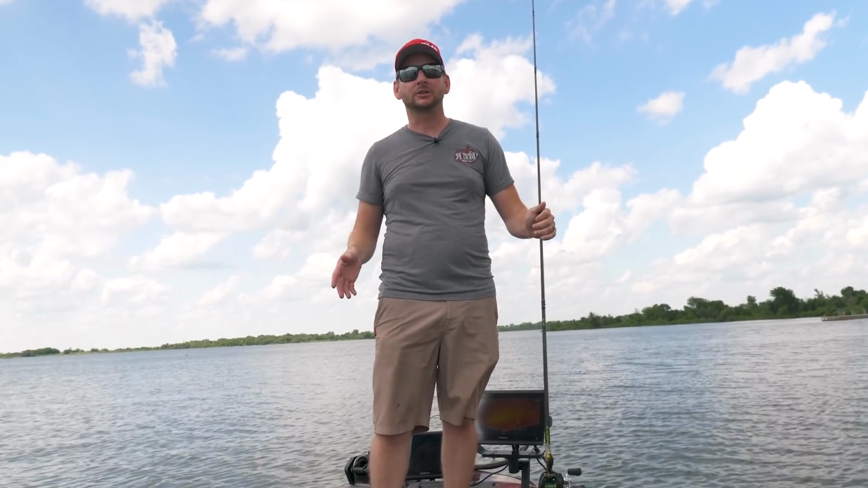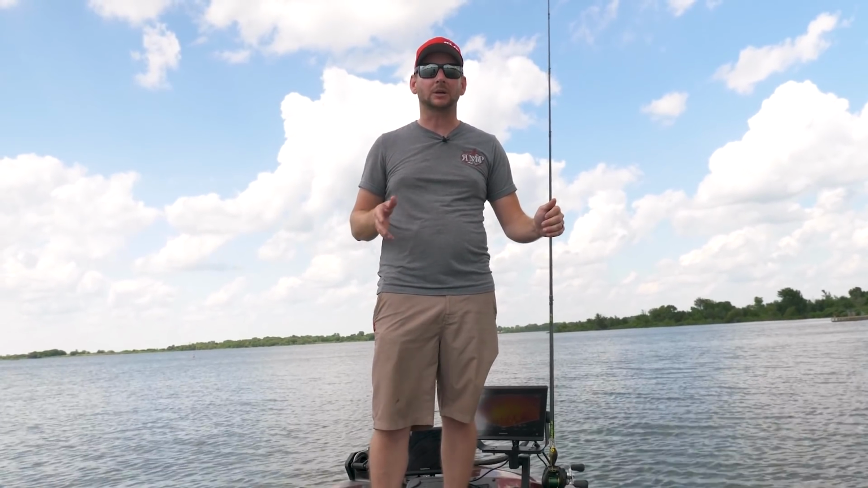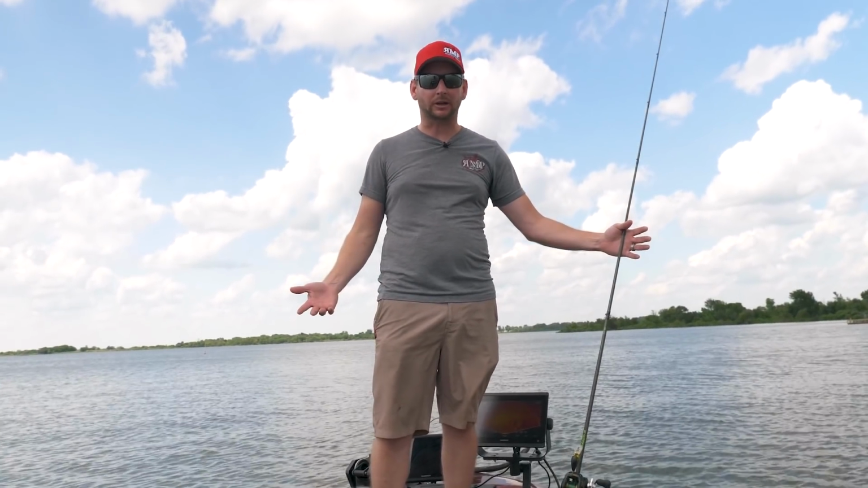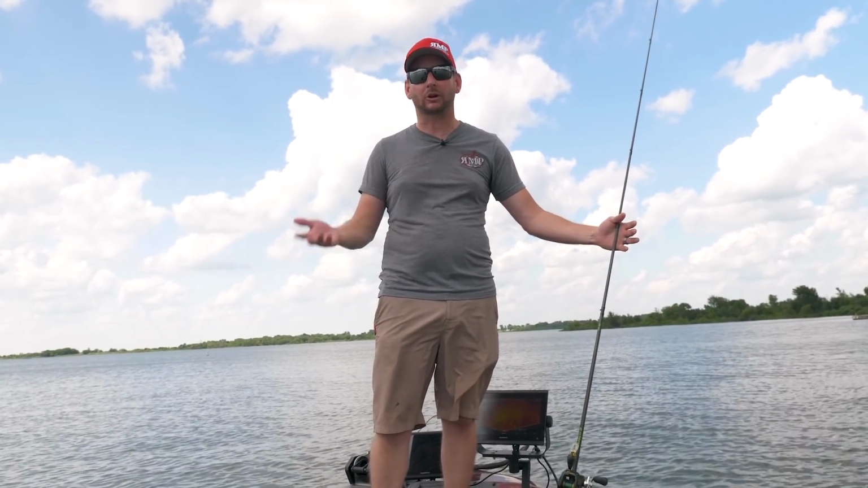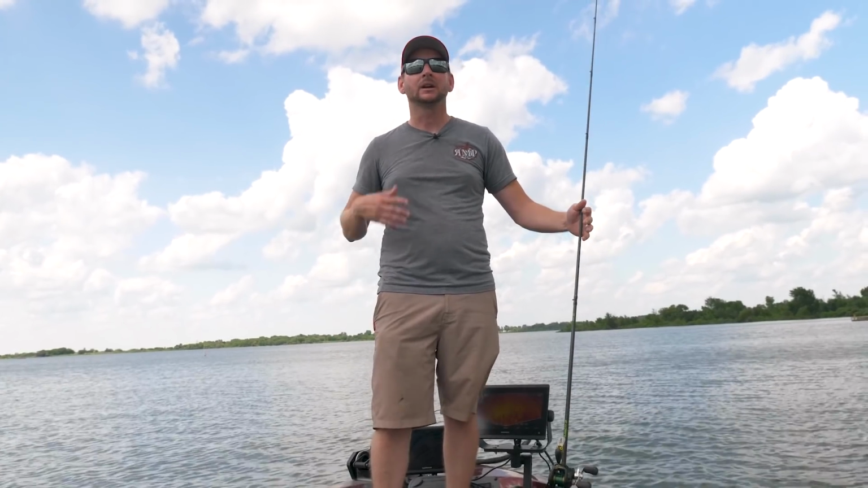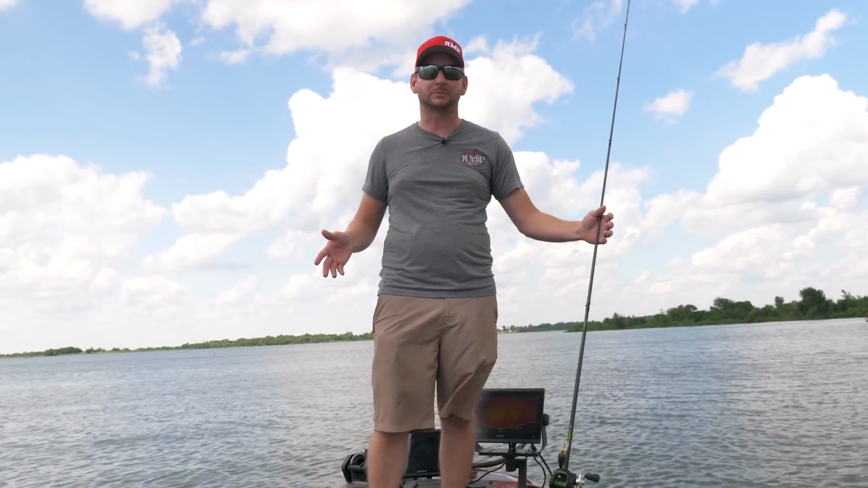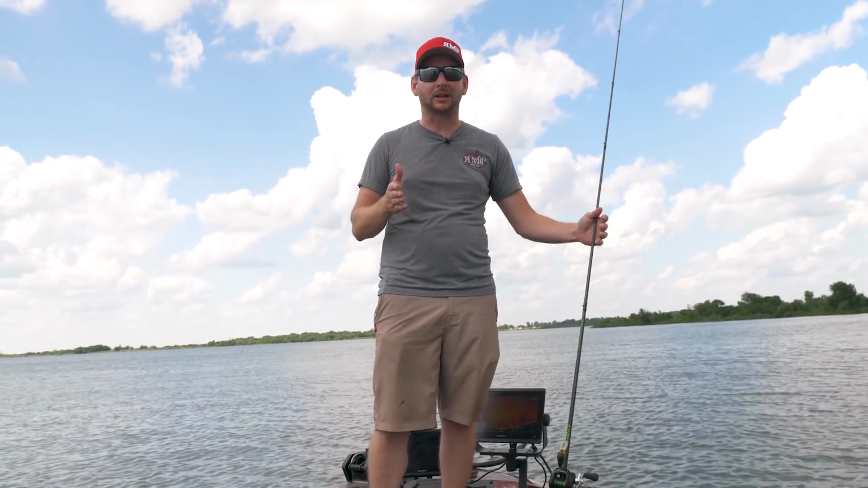If you're running traditional 2D sonar or down imaging, oftentimes you're not going to find structure until you're already on top of it and past it. And in a shallow water application like what we're doing here, I'm throwing a crankbait over some shallow rock piles. That's going to be paramount to actually hit them before the boat goes over the top of them and ultimately ends up spooking the fish. So I'm going to go down the bank line here.